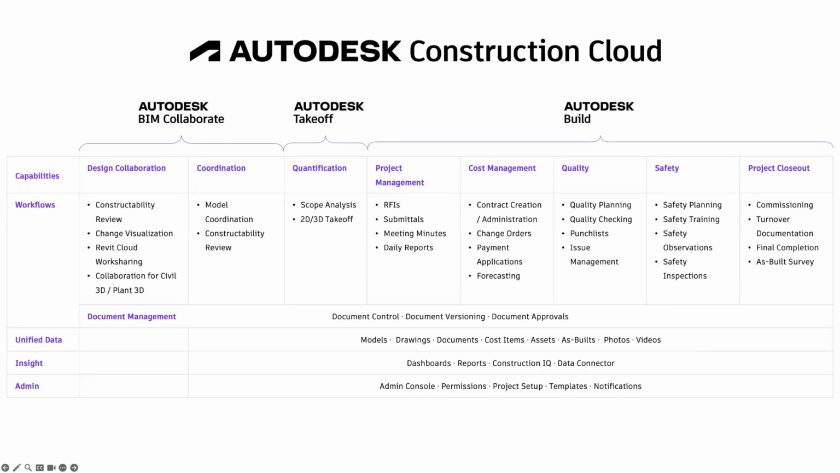Autodesk Docs is the underlying document management behind Autodesk Construction Cloud. Within Autodesk Construction Cloud, there are dashboards, reporting, and APIs to help reduce rework and mitigate risk by giving stakeholders visibility into high-risk issues that can impact project cost, schedule, quality, or safety.